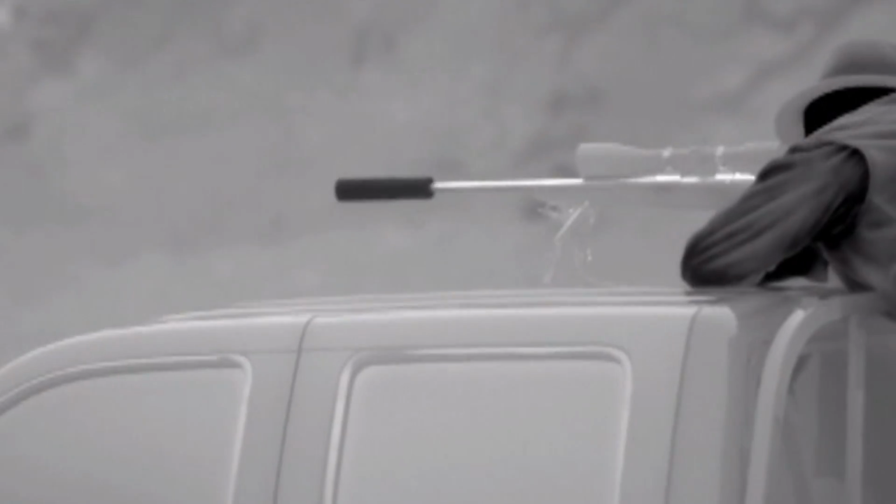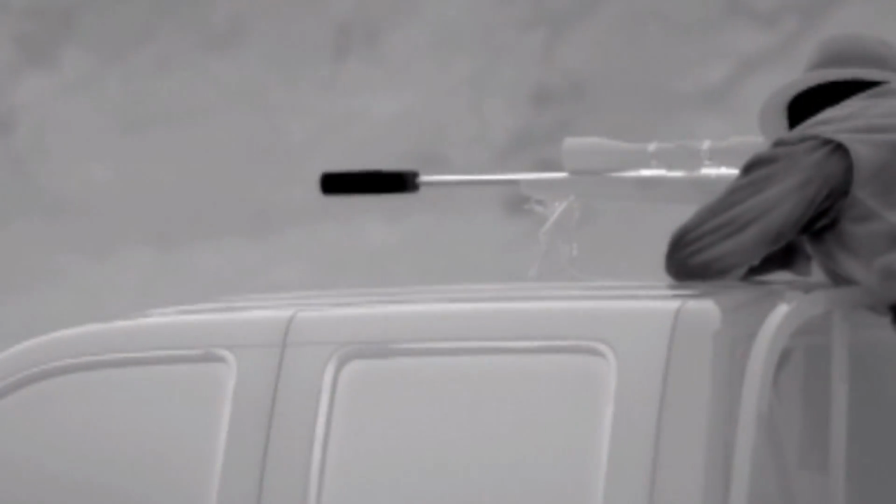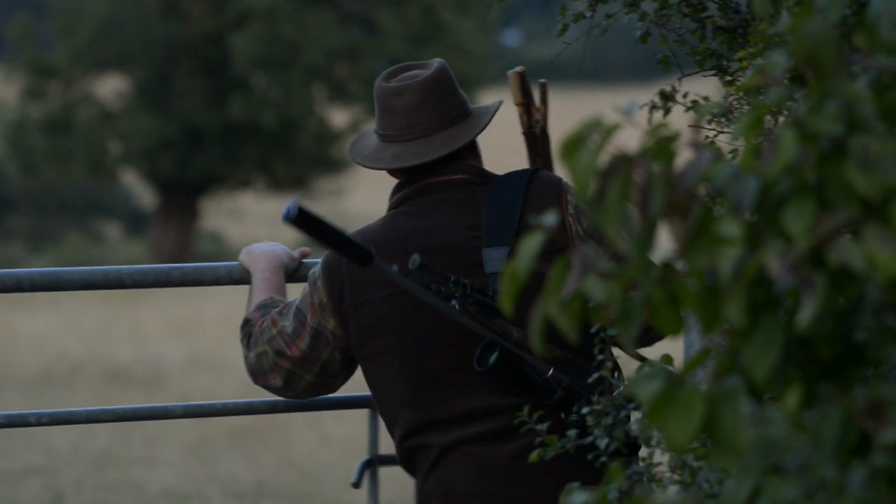estate which is experiencing a few too many fox-related incidents. Just before we get the lamps out, I just wanted to come out and do a bit of daytime calling. I really do enjoy it if we can get a good response. We've got a little copse just running down here, and I am pretty sure that we should, well, no, I'm not going to say that. I hope we get a good response.